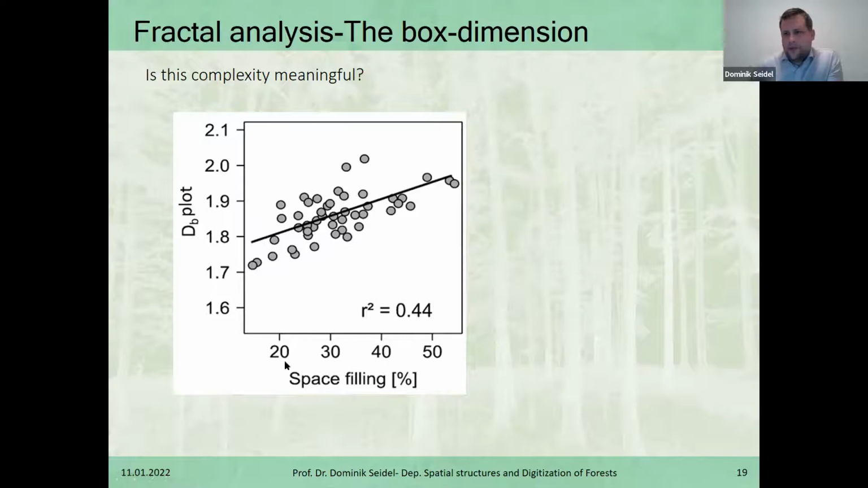So we used the laser data to measure how much of the space was actually filled in this forest, and we could see that with increasing space filling, we also see an increase in complexity. This is a little surprising, and also here the R² is actually 0.44, so roughly 45% of the variation in the box dimension was explained just from the pure abundance of plant material, the space filling.